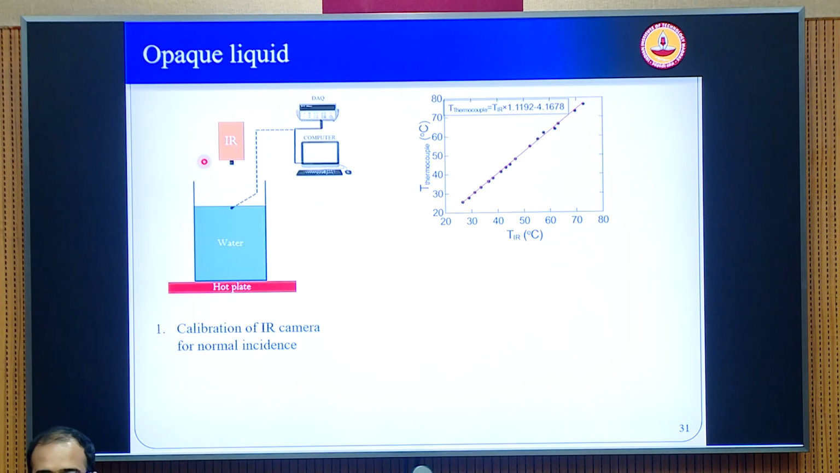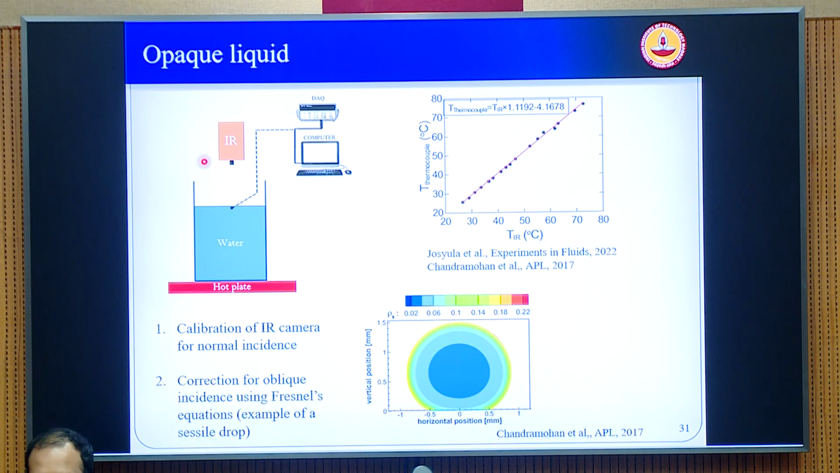So generally for an opaque liquid like water, we also do the calibration like this. There are also other effects for which you have to correct. When you take a drop, for example, if you are imaging from the normal distance, the emission coming from the drop to the camera is normal, and the reflectivity in that particular direction is 0, so you get the maximum emission.